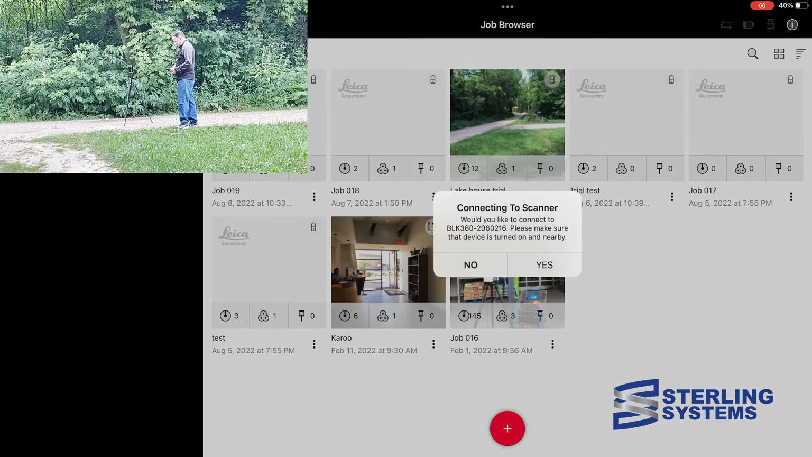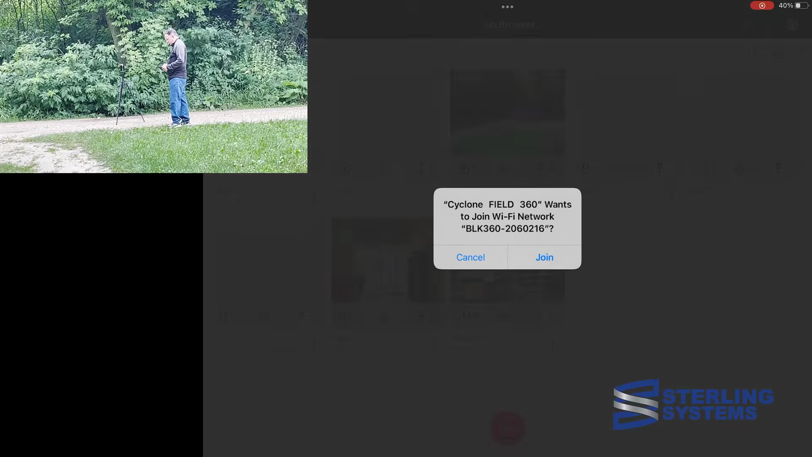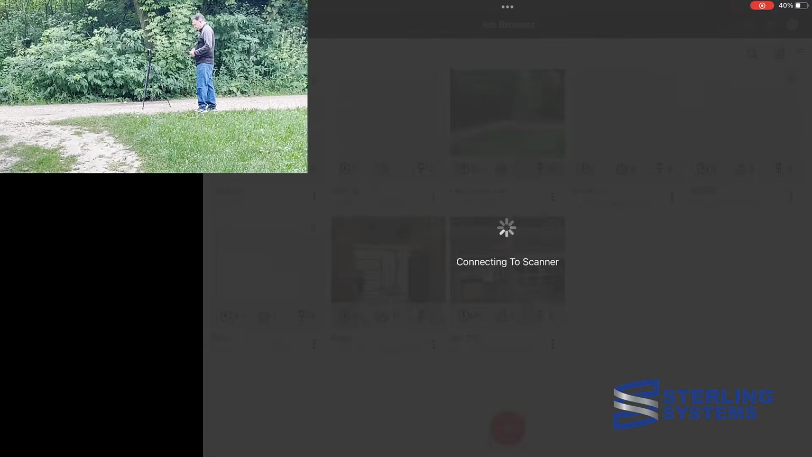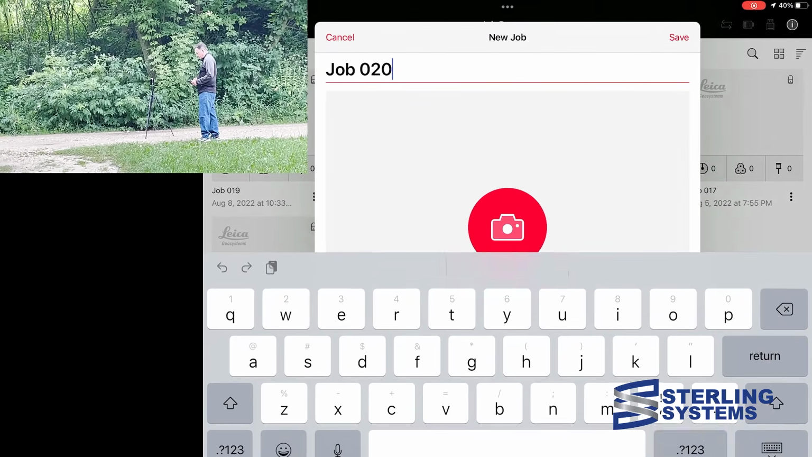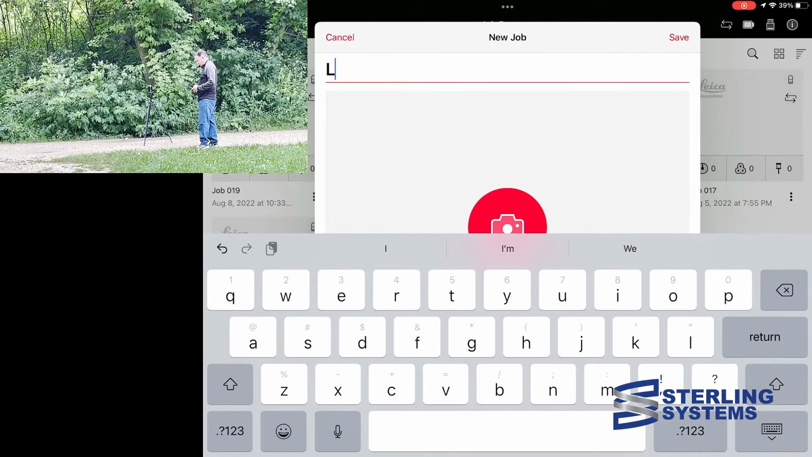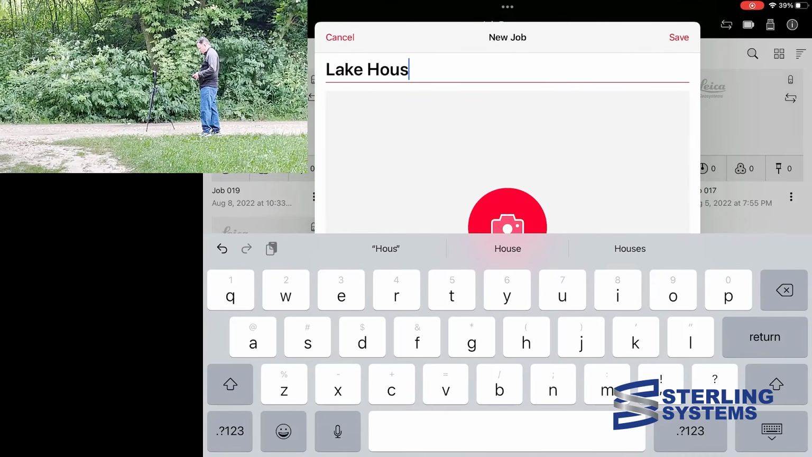Okay, so let's get this project started. I'm going to be showing 2 screens. They're synced, so you can see what's going on the screen on my tablet that I'm holding in my hands and also where I'm walking. So we're going into Field 360 right now. We're creating a job. I'm going to go ahead and call it Lake House.